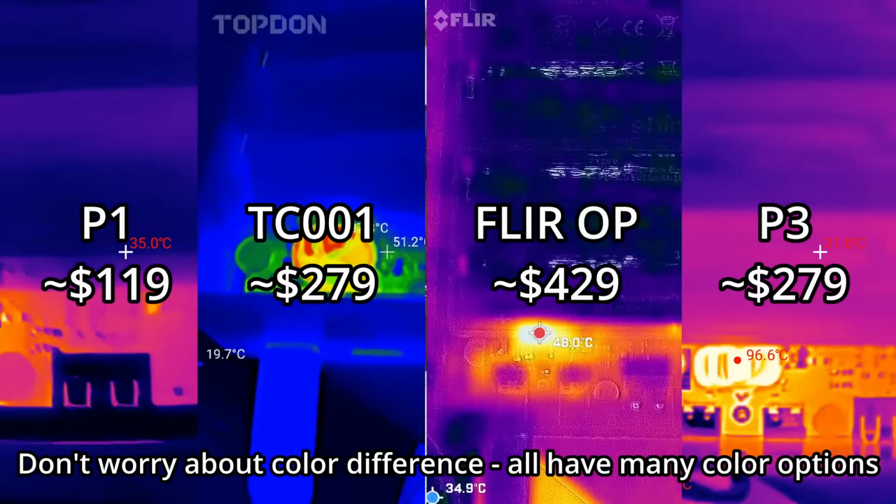Obviously, the killer for PCB inspection, better than the P3, although it's very close, is the Thor 001 up on screen now due to its macro lens attachment. It comes with an attachment that you can just push on the front here and it puts a macro lens on, and yeah, it's phenomenal. Really good.